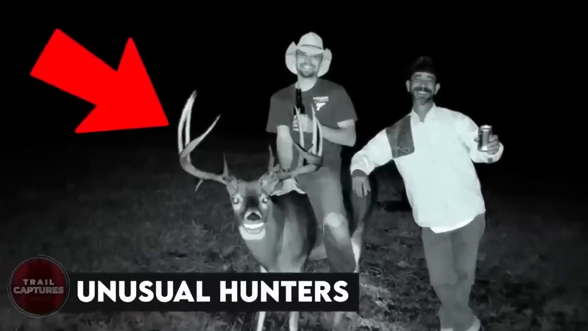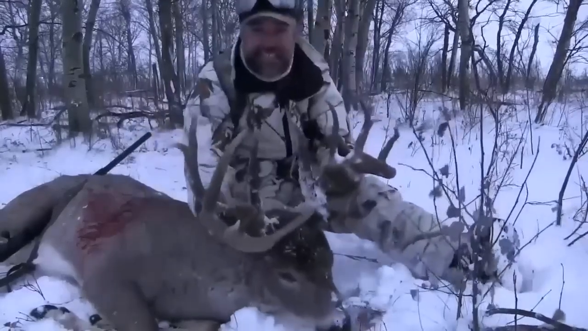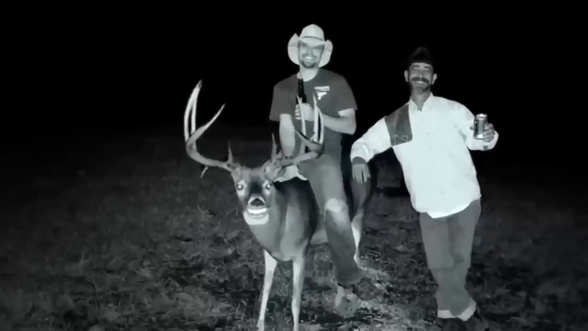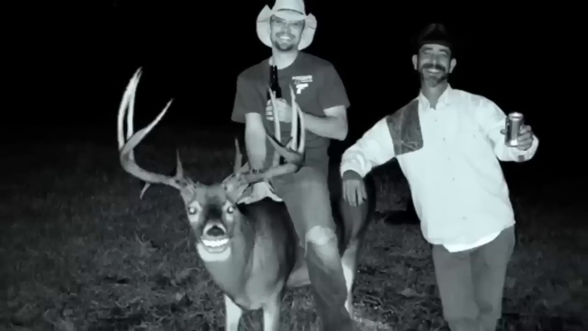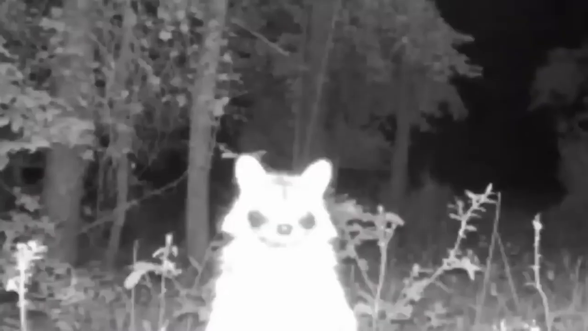Unusual hunters. Usually, we see hunters posing with their hunts, not living animals. But these two decided to not shoot the buck as it was very friendly towards them. Being so calm and casually approaching the humans, the animal made them realize that they can just be friends. And this picture is a testament to what an astounding friendship they've developed.